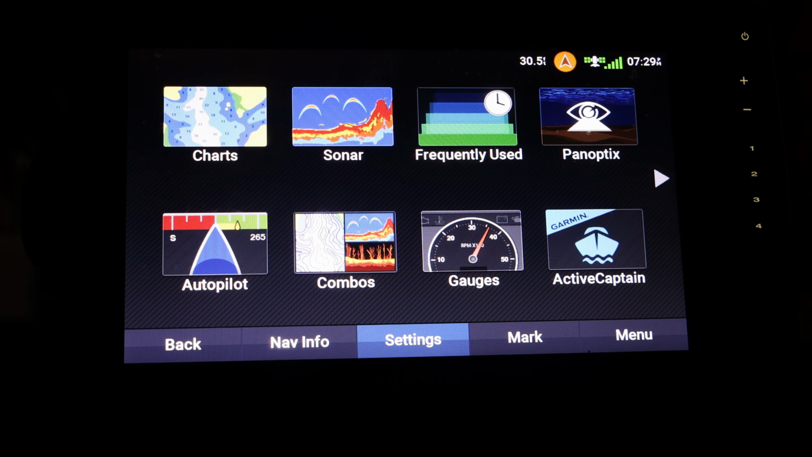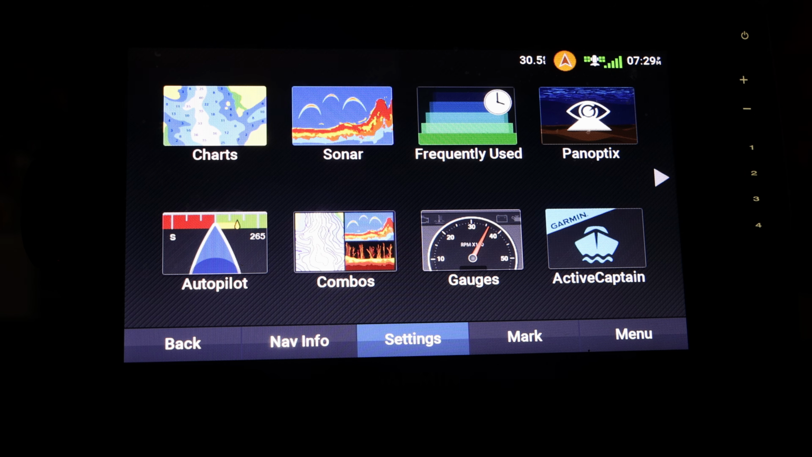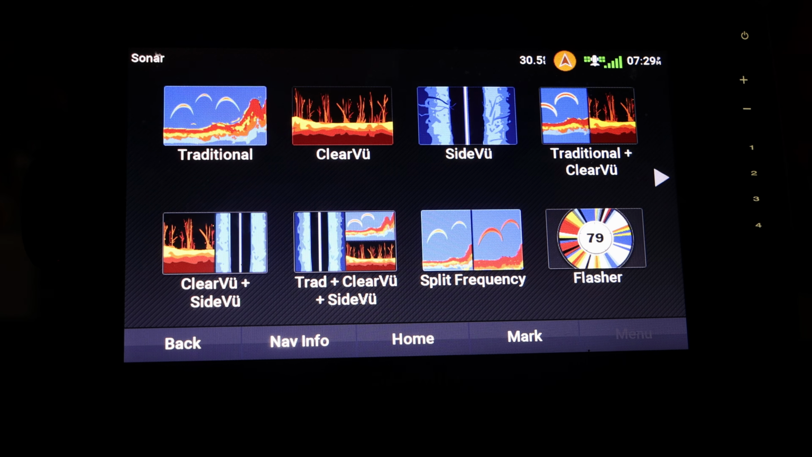The next set of features I want to talk about is under the sonar tab right here. And whenever you click on it, there's many different types, and it can be very overwhelming if you have never used a fish finder before. So I'm just going to kind of go through this in a general sense, and I will be doing a more in-depth guide in the future on this, so if that interests you, smash that subscribe button.